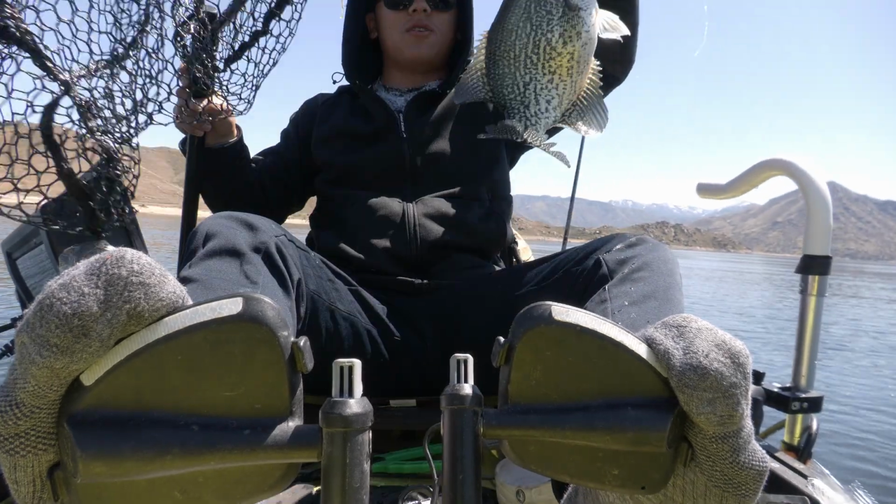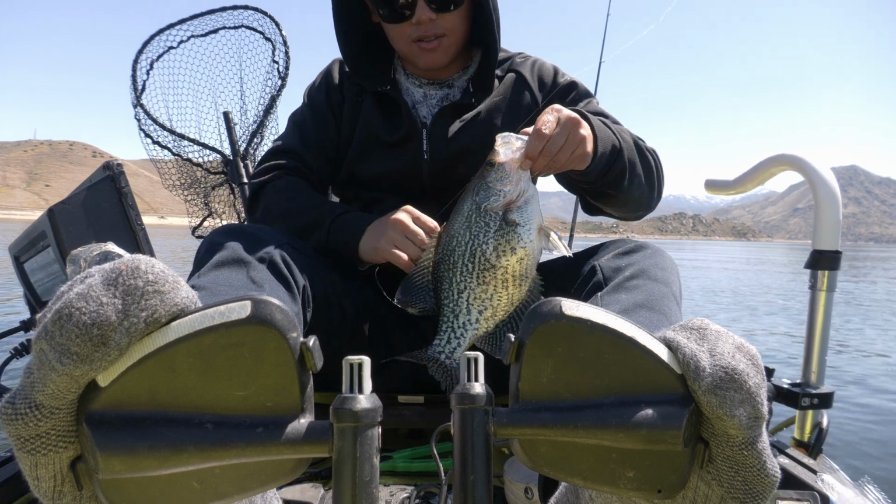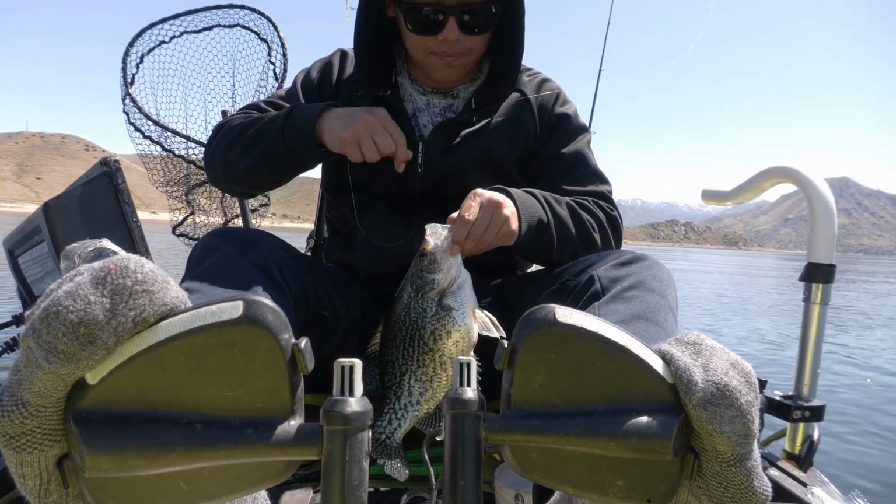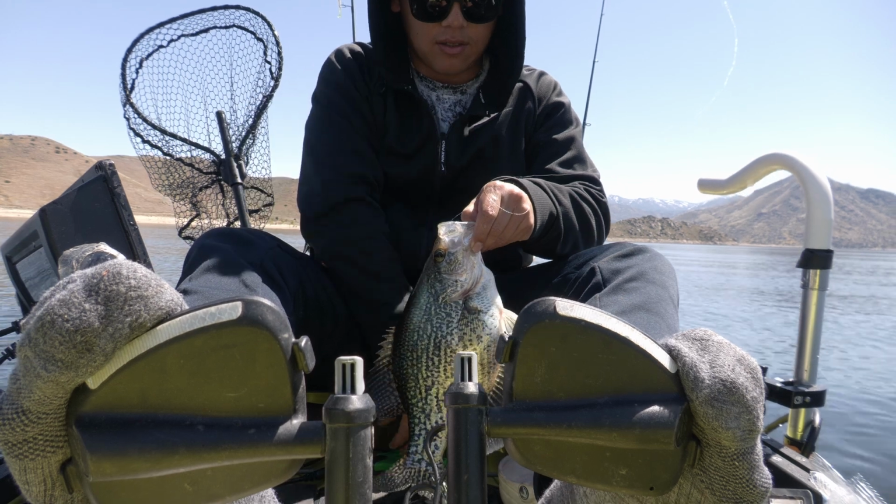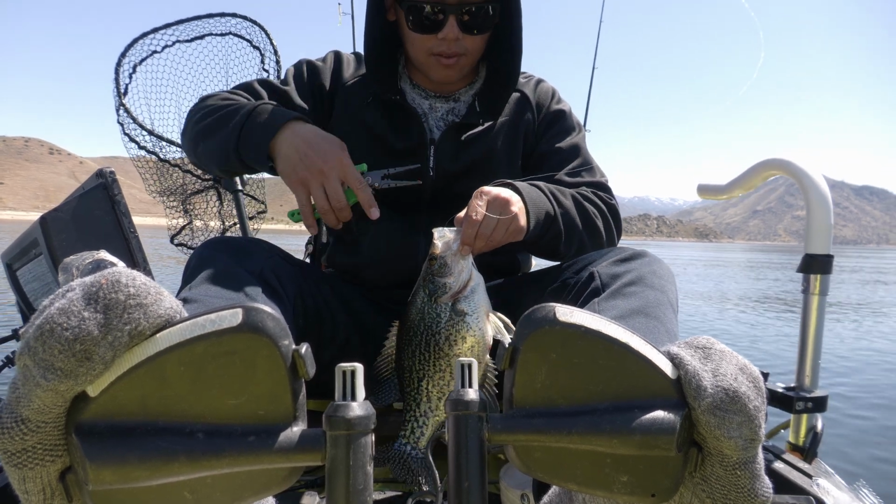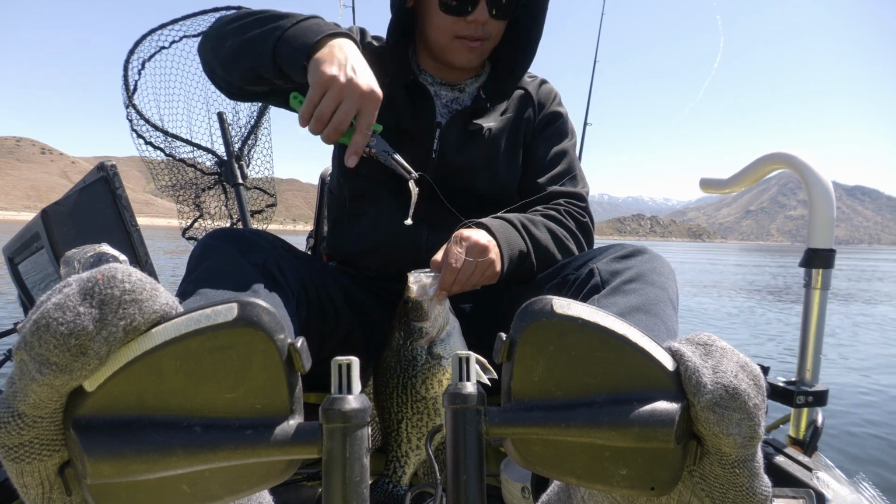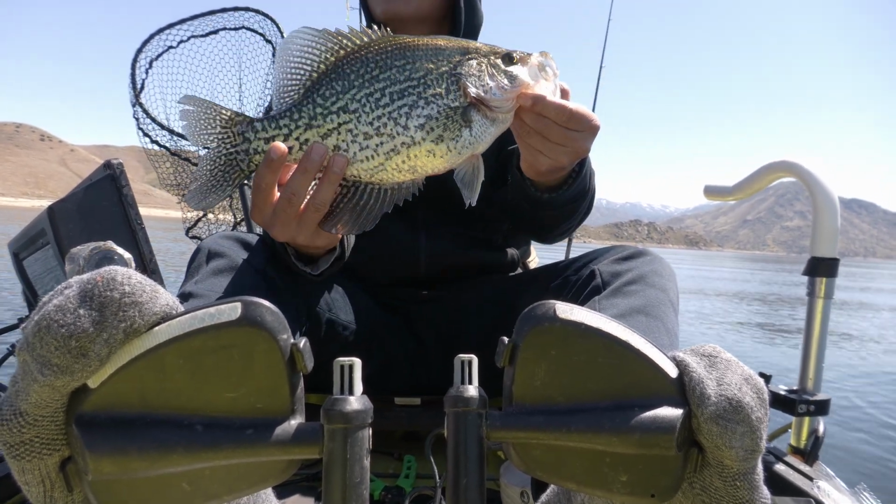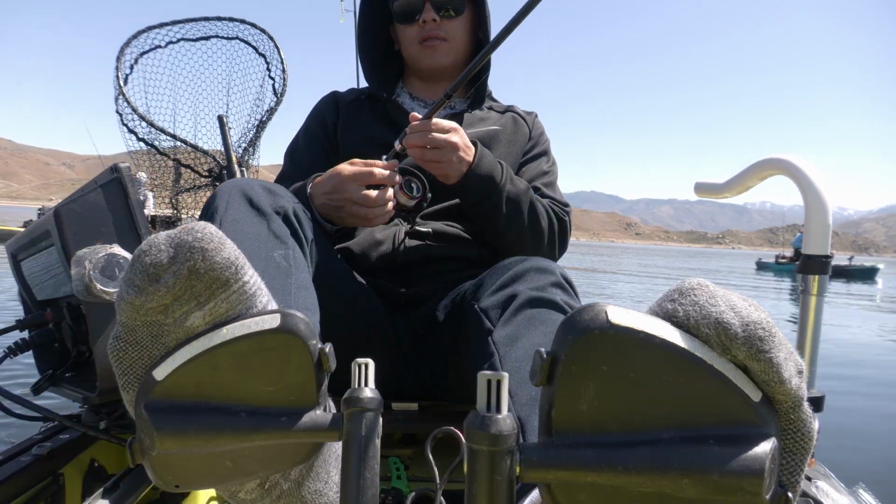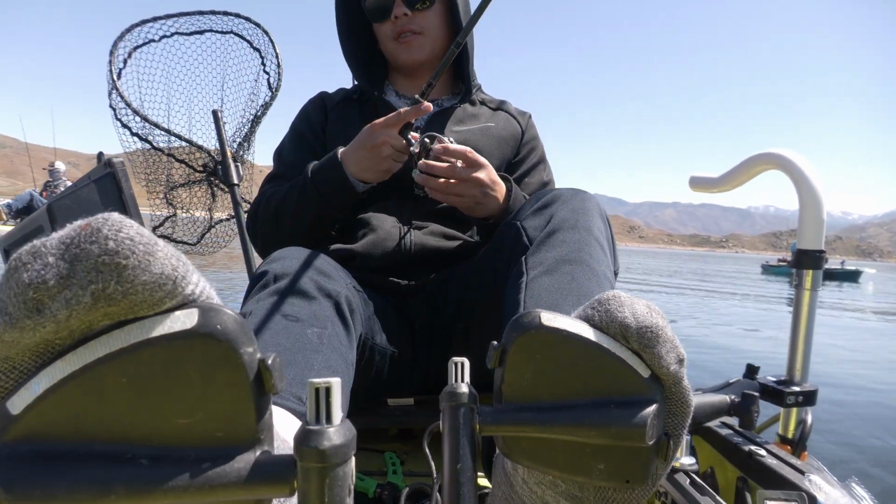That is what we're after right there. That's a nice slab right there. 30 feet in front of me.